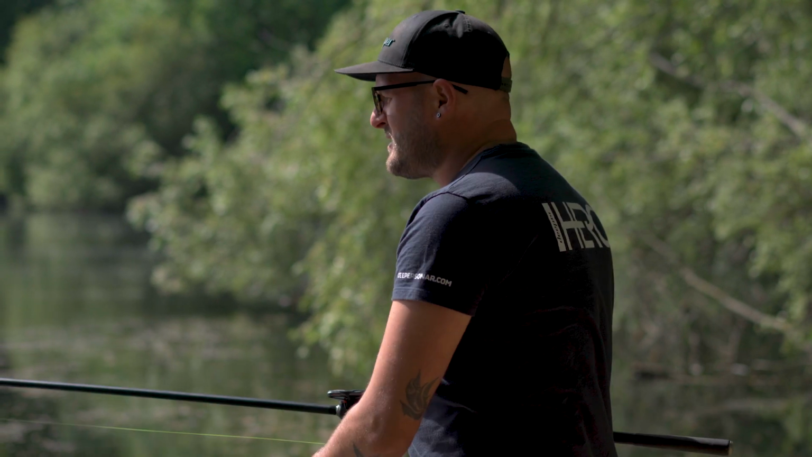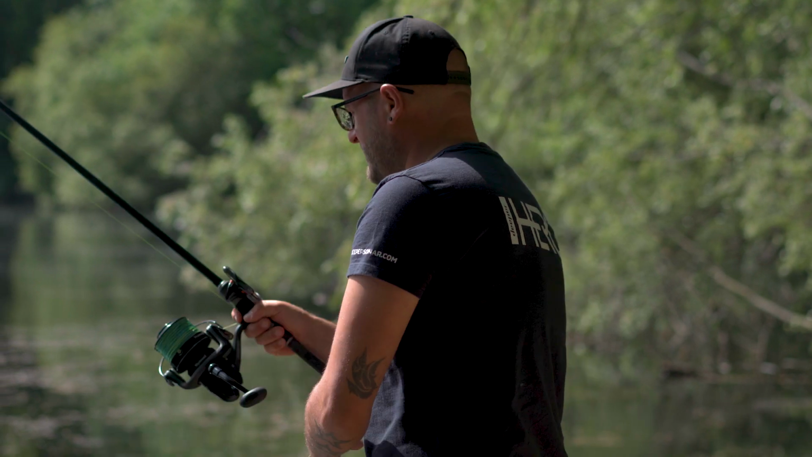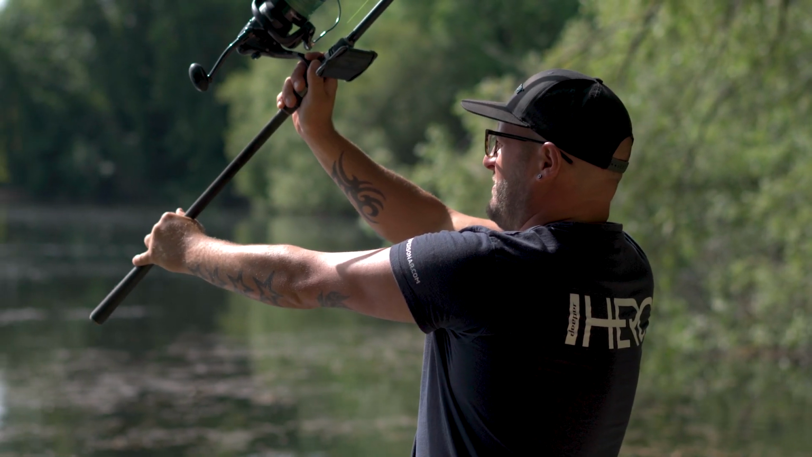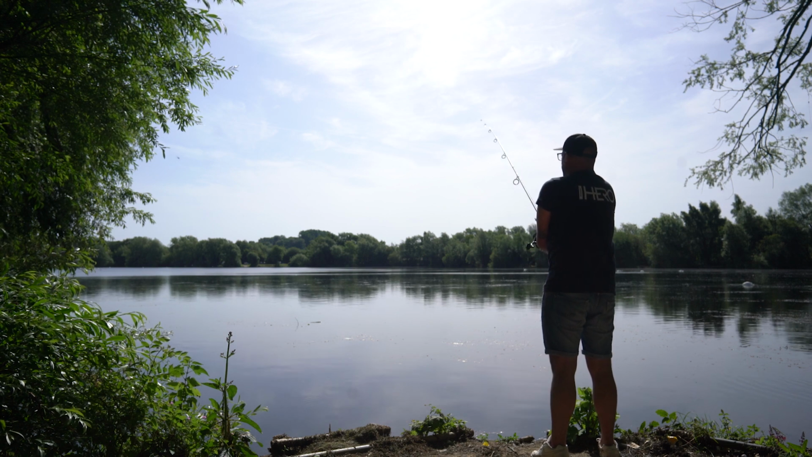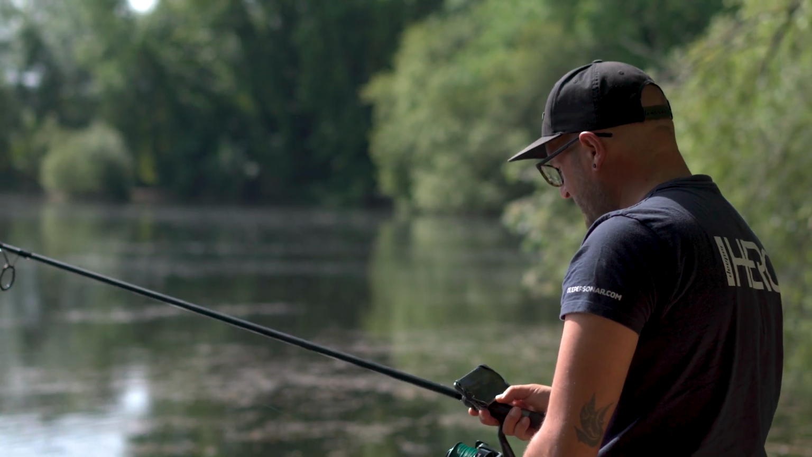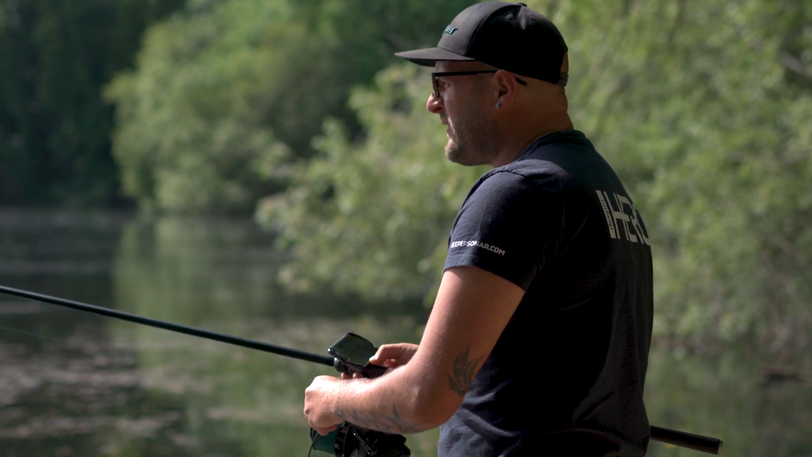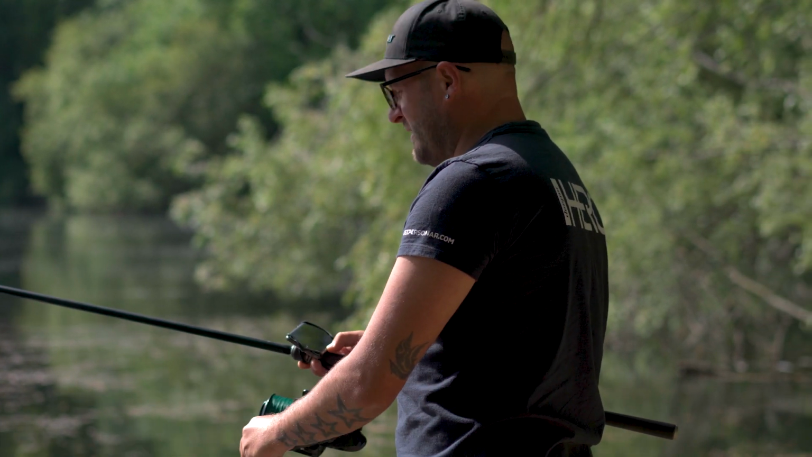This is initiated between sonar and phone, so I'm going to give it a cast out into one of the areas where it looks like there might be some flat spots from the beds of weed. That's gone out absolutely lovely. Now it's just a case of retrieving the sonar and trying to find their little patrol routes between the green stuff.